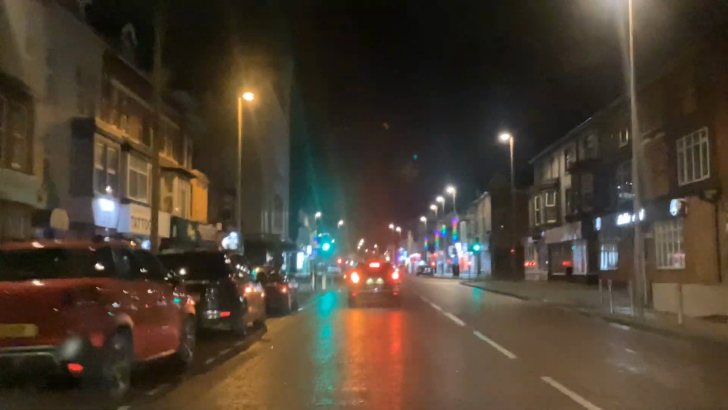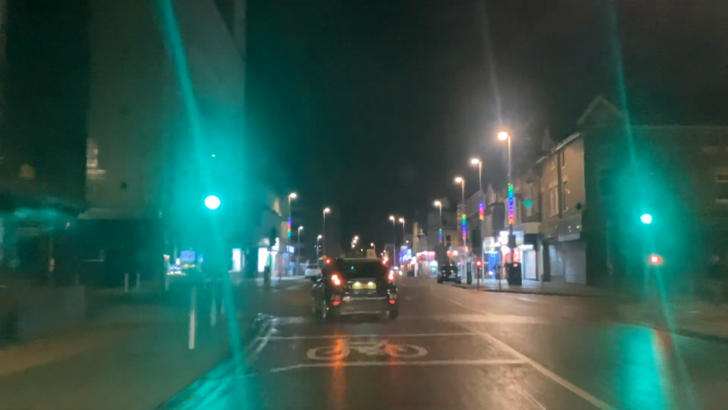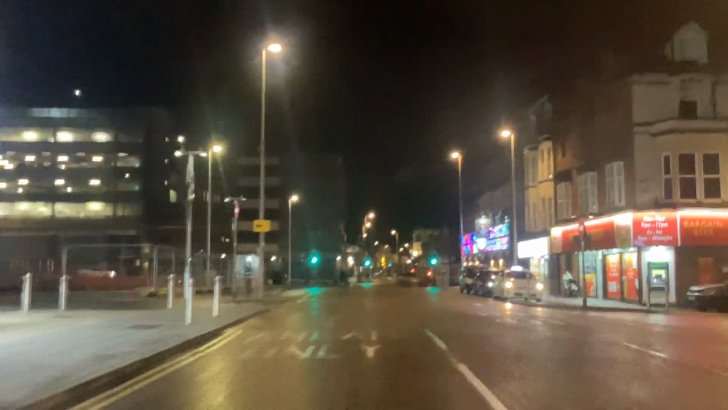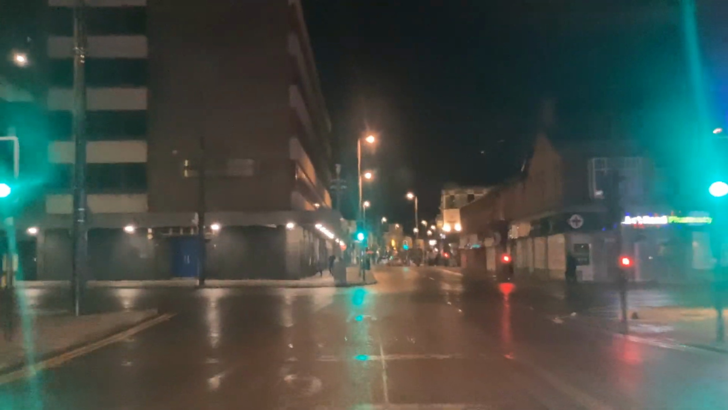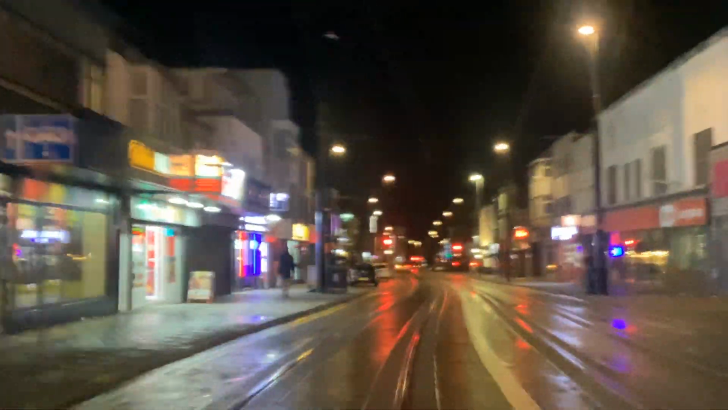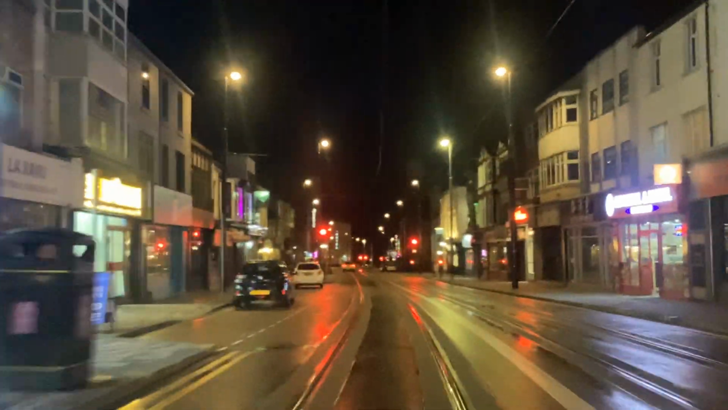I'd say we're now on Dixon Road. I'm going to go straight over, and then we'll head down Talbot Road. Talbot Road, sorry. Somebody will shout, it's Talbot Road, not Talbot Road. So we've got Mark Kelly's on my right hand side. Now we're heading down Talbot Road, going past Garland's and where the tram tracks are.